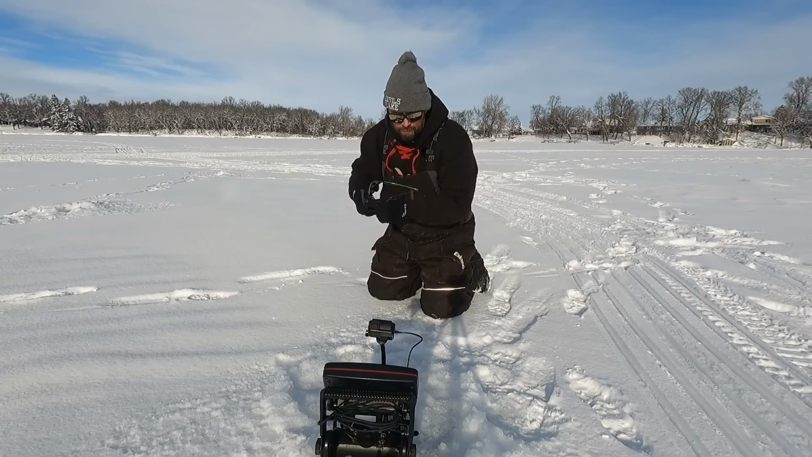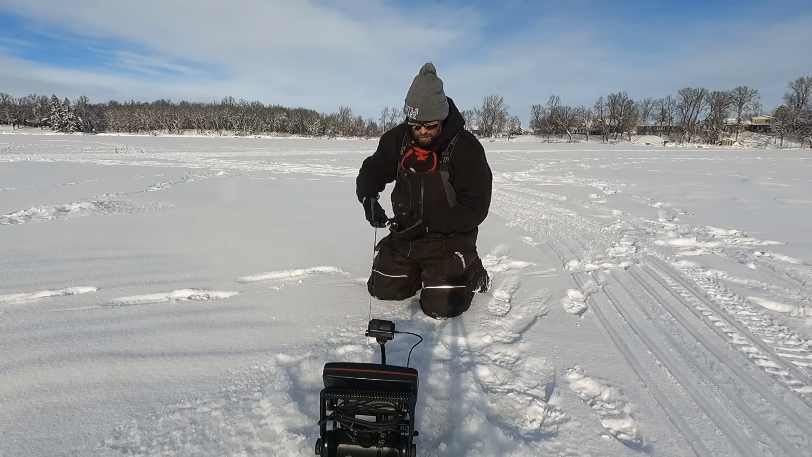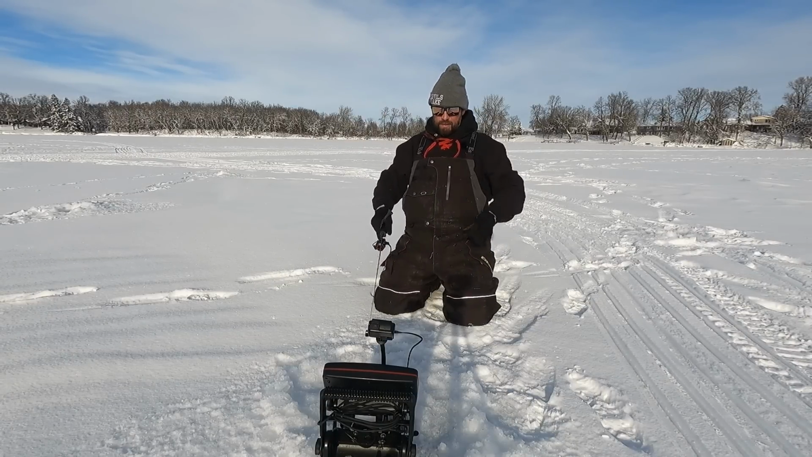Okay. Found some fish down here on the bottom. Made a move. Can't say we're any really deeper. We're in about 22, 23 feet.